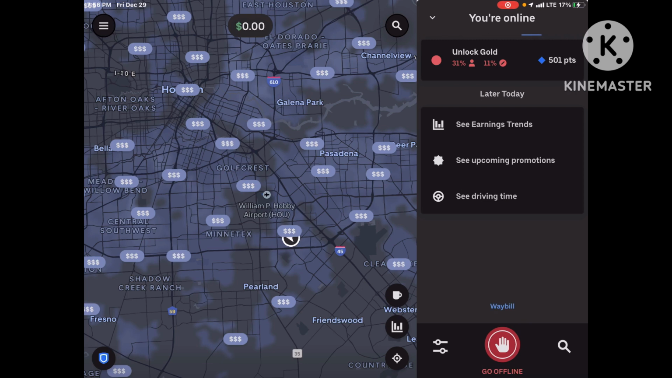My nightly goal was between $225 and $250 over 10 hours, which is $20 to $25 per hour. If I can reach that and stay out for 10 hours, then my nightly goal will be accomplished.